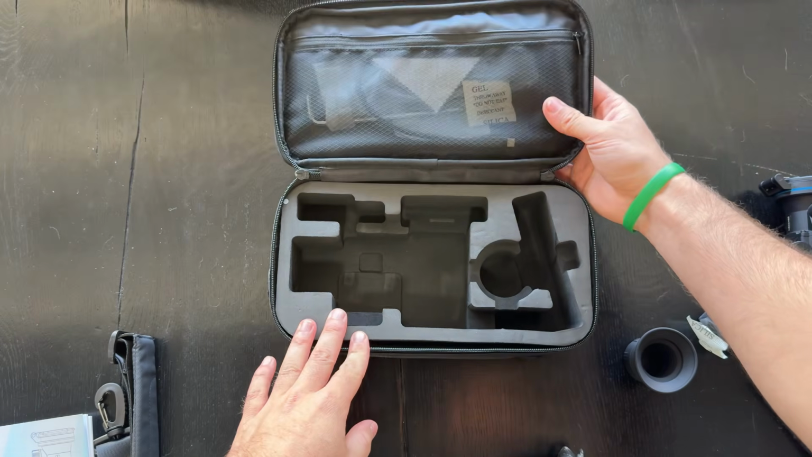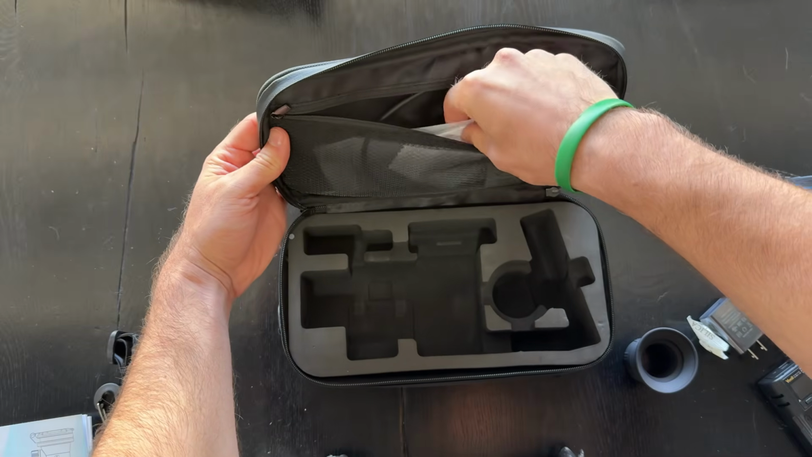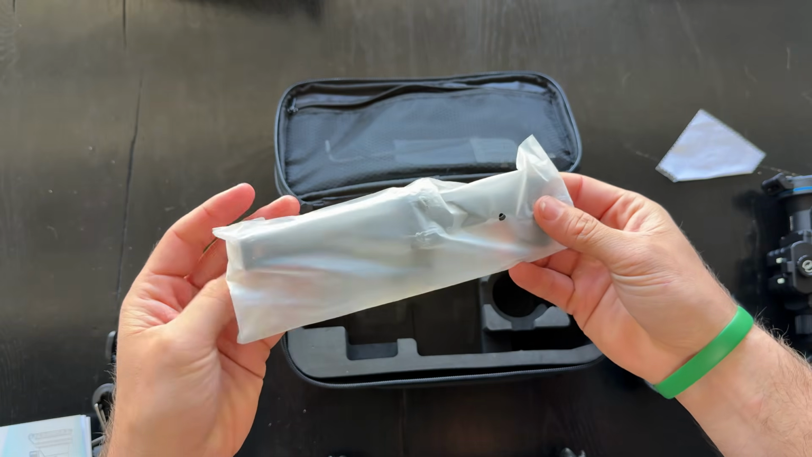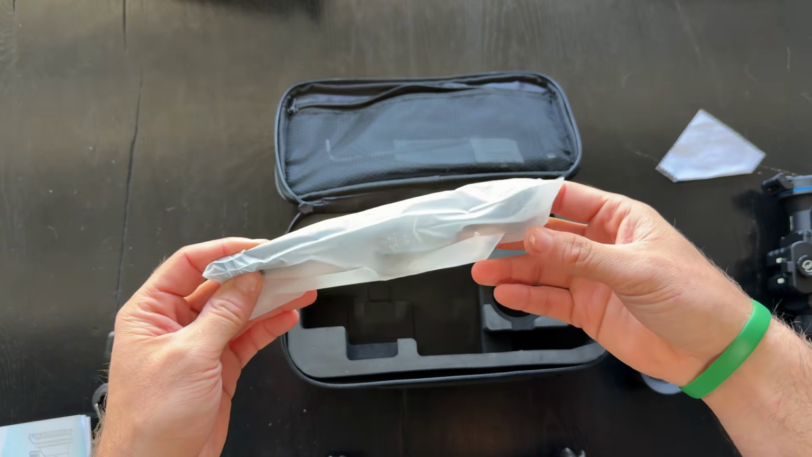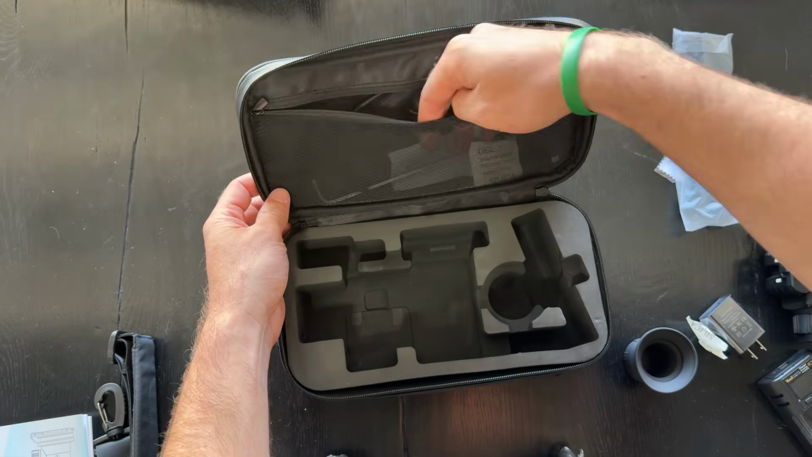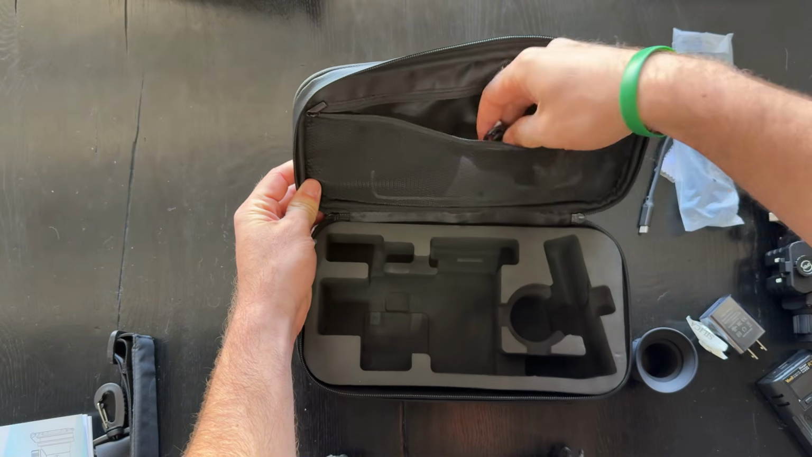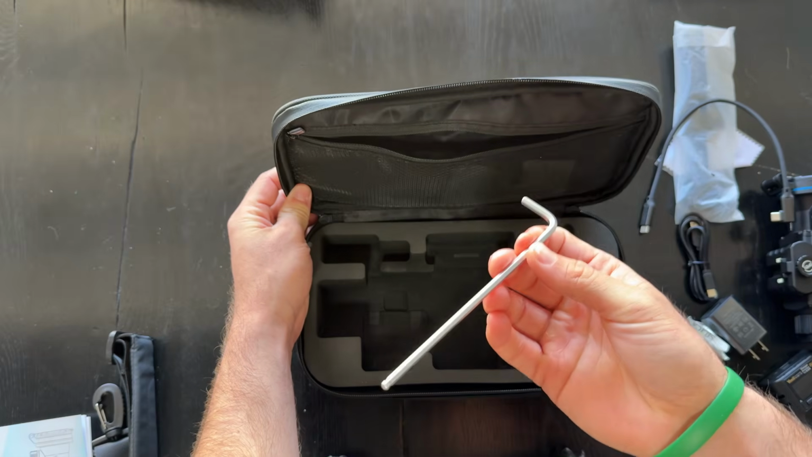So cool. And then it looks like up here, okay, we have a cleaning cloth. Looks like a mount. Okay, that'll be something that I'm interested in seeing, because mounts are a big thing for me. I like to make sure that my mounts are really solid, so we'll definitely look into that. Charging cable, very nice. Another charging cable. And then a big Allen key.